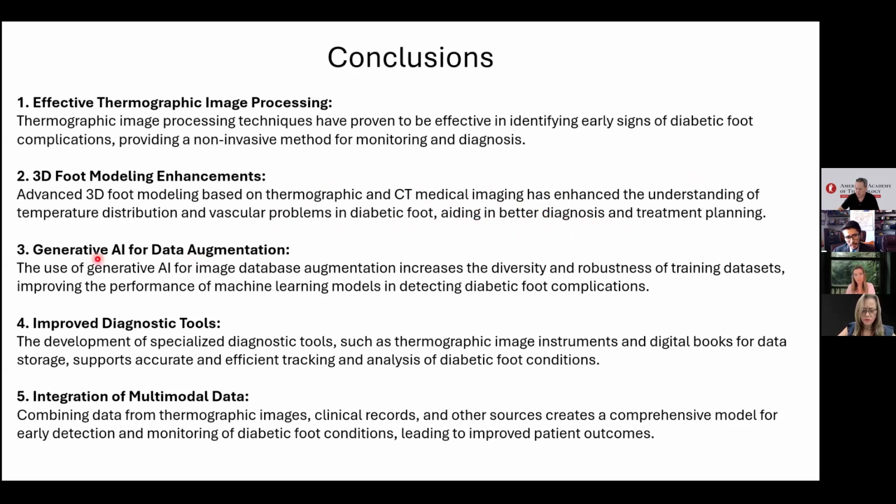And now that artificial intelligence is a very attractive research line, we are trying to study how we can retrieve data augmentation with a generative technique, so we can increase and give diversity to the images to improve our systems, not only in classification but also in prediction, and in such a way that we can improve diagnostic tools for the medical community.